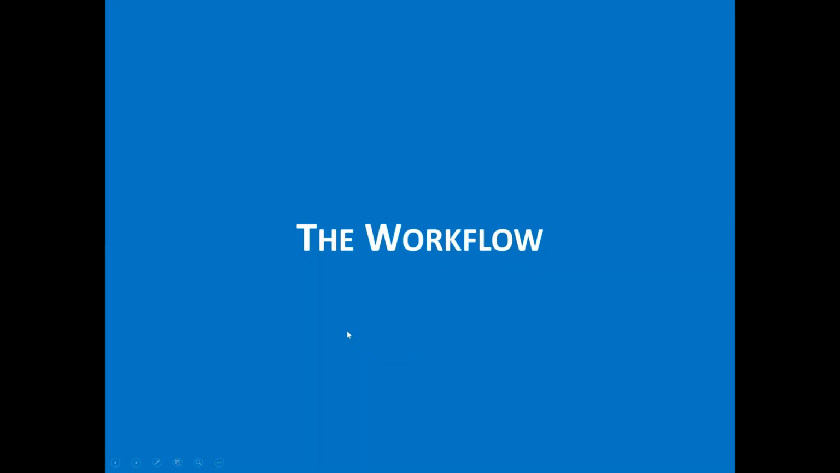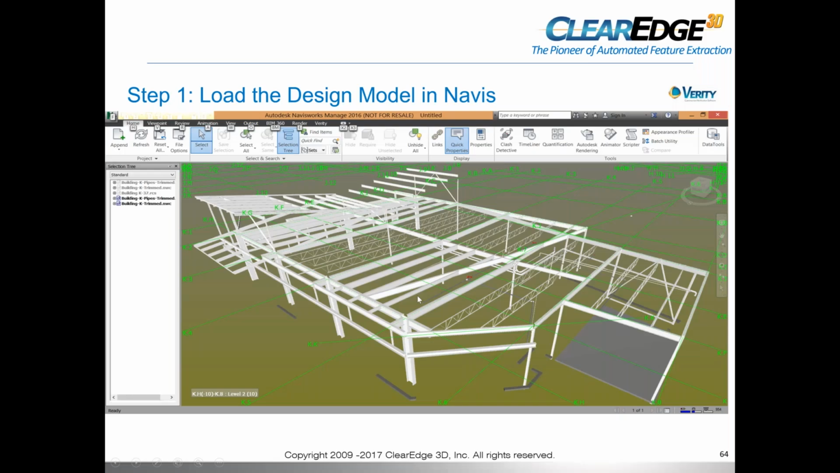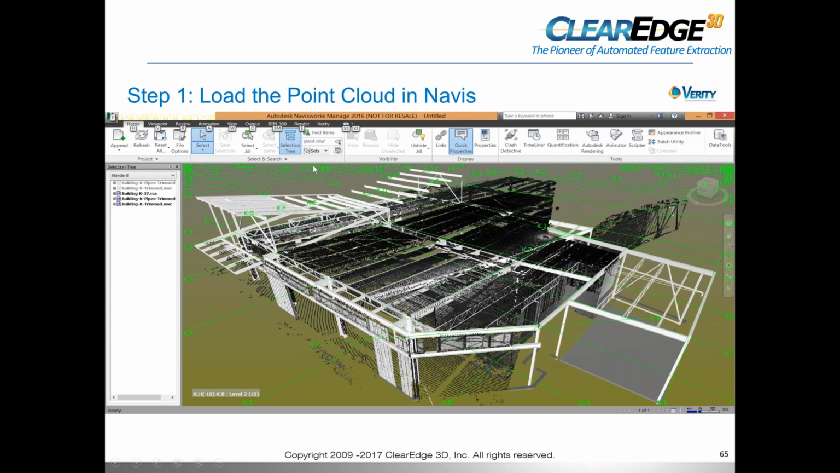Okay. So what's the workflow? Number one, you load the design model in Navisworks, and we don't care what you're using to get it into Navisworks, whether it's AutoCAD or MicroStation or whatever program you're using. You get the model into Navisworks. Next thing is you load the point cloud into Navisworks. You identify and select the objects. For example, if your scope of work is steel, you would select the steel objects and so on.